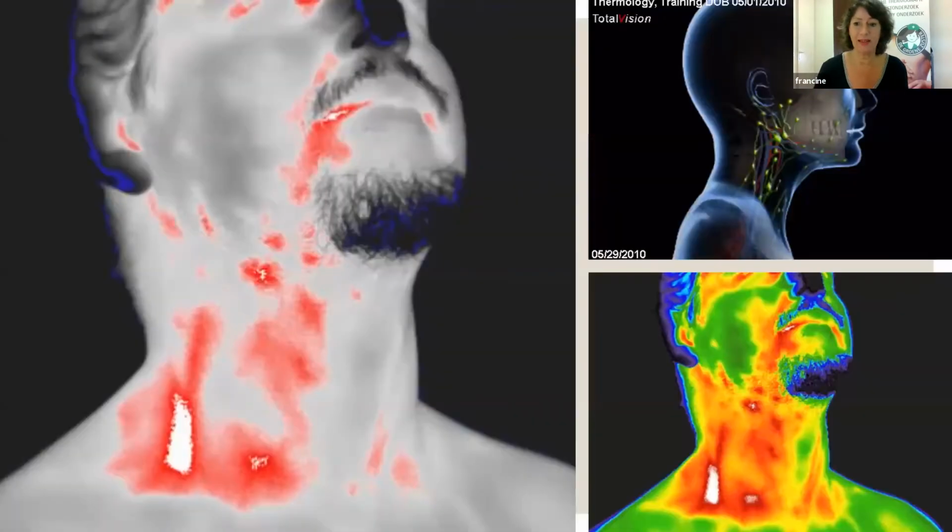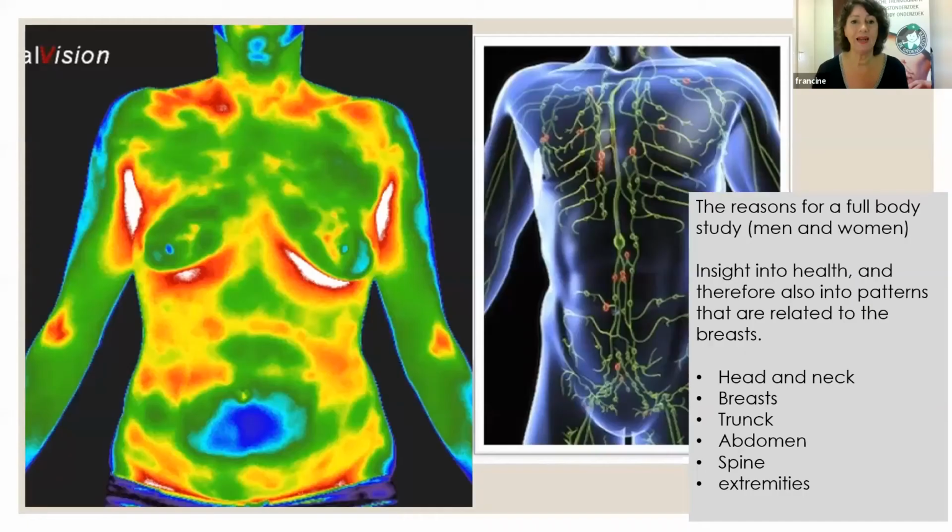Let me see if I have, like this. You see, here are inflammations in the jaw, and people don't even know it. The dentist with their x-ray can't see the inflammations, but you see it draining down, and we often see that draining down towards the breast. So a breast can have a higher level of concern because of the drainage patterns coming from the inflammation in the mouth. Also, a crooked spine, inflammations in the gut, or you see a dropped shoulder here on the left side.